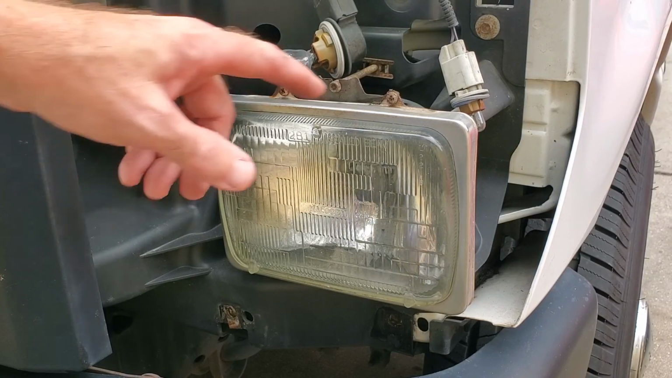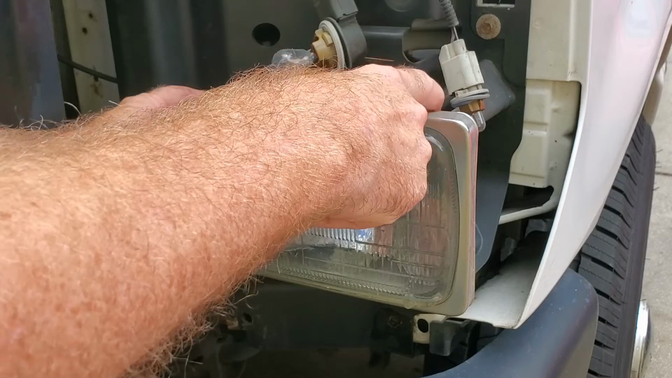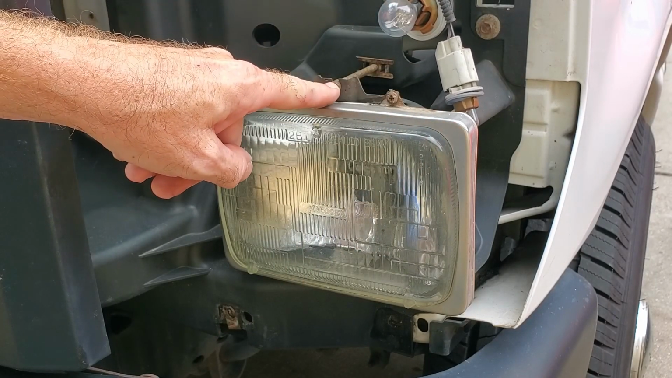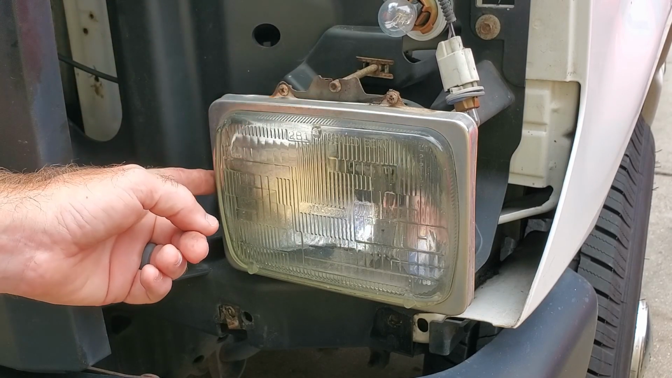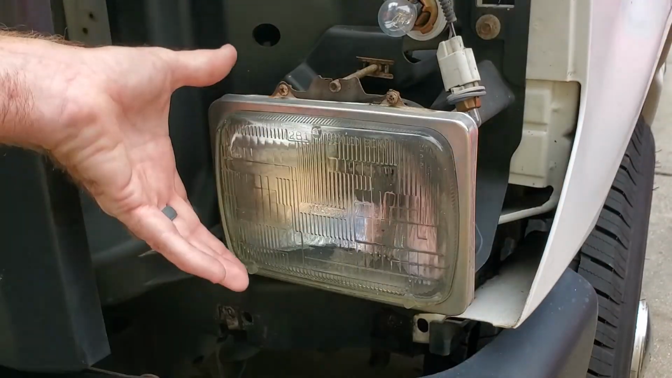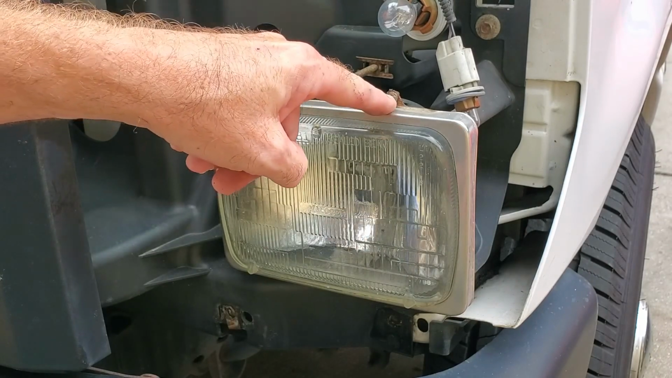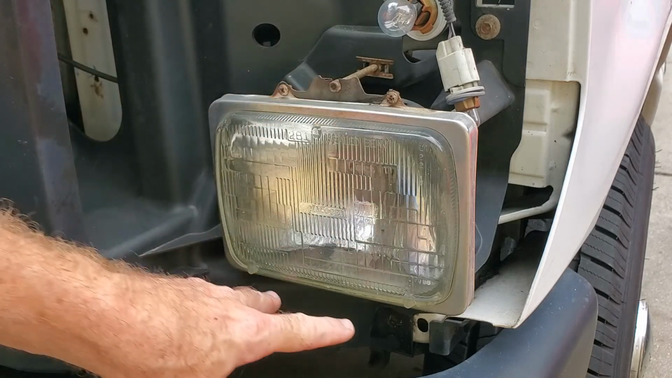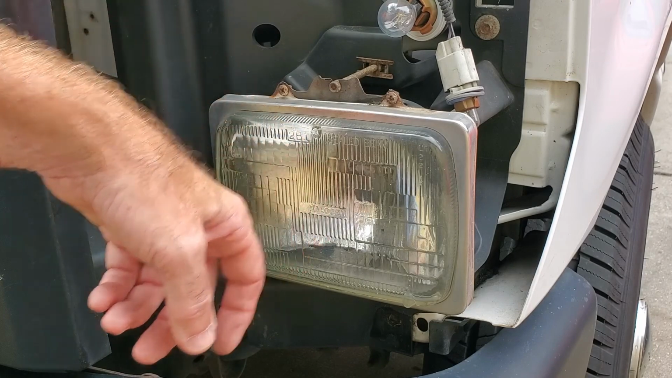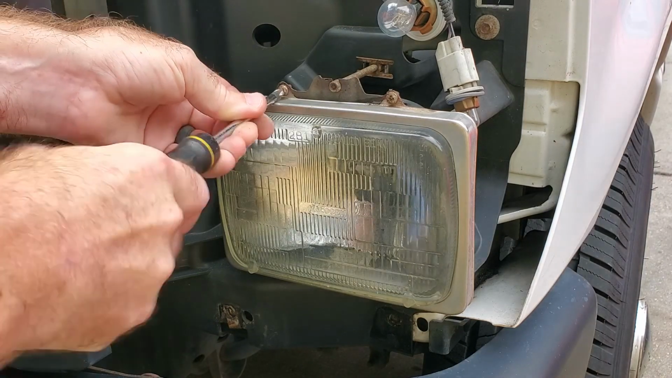So the next step is going to be to remove this headlight retaining ring. This is what retains the unit in the housing. Now you'll notice there's a screw here and there's one on the side. You do not want to mess with those. Those are what change the angle and direction of the headlight unit itself. All you want to do is just remove these 4 screws. There's 2 on the top, 2 on the bottom. This ring will come out and that'll free up the headlight assembly. And it might be corroded.